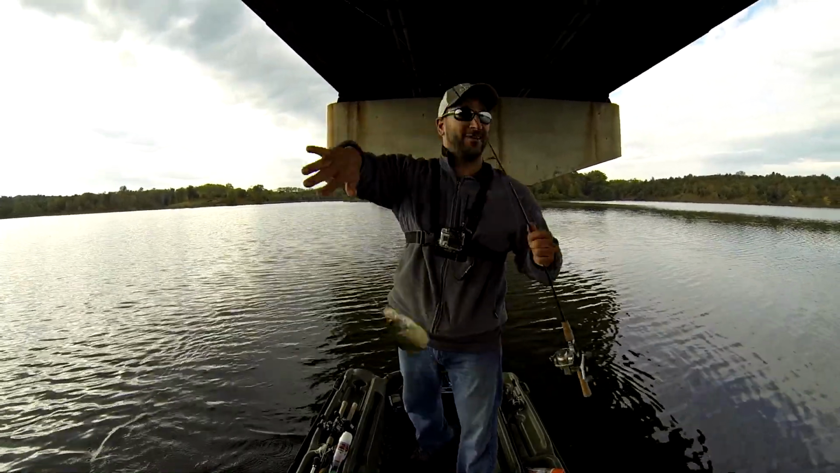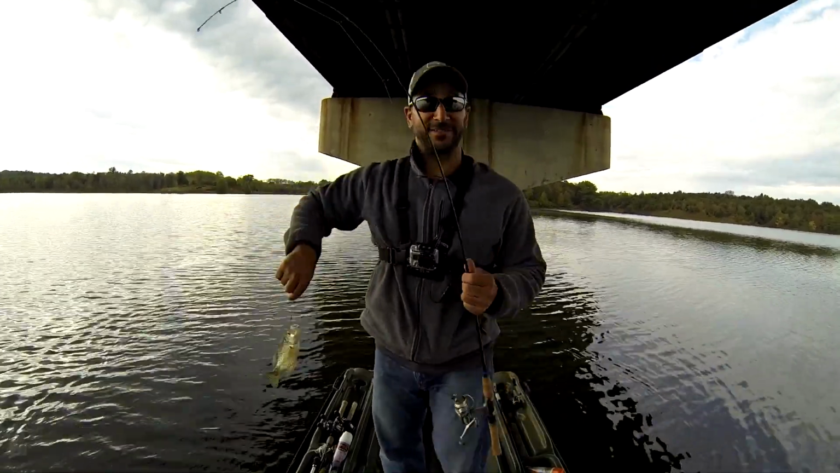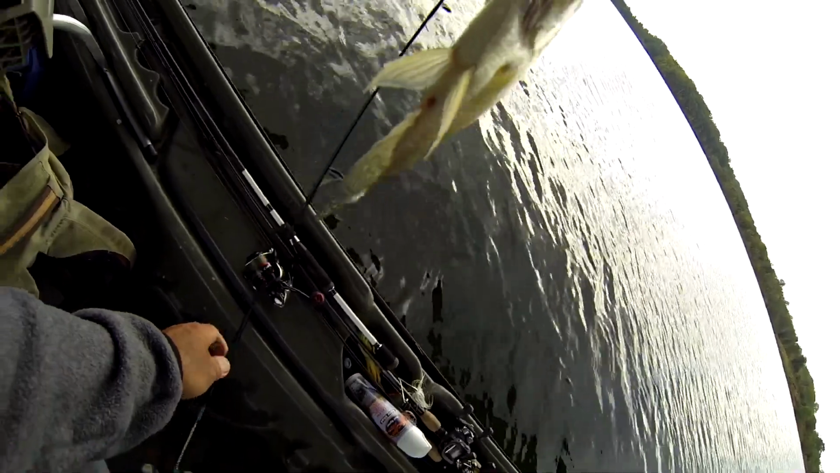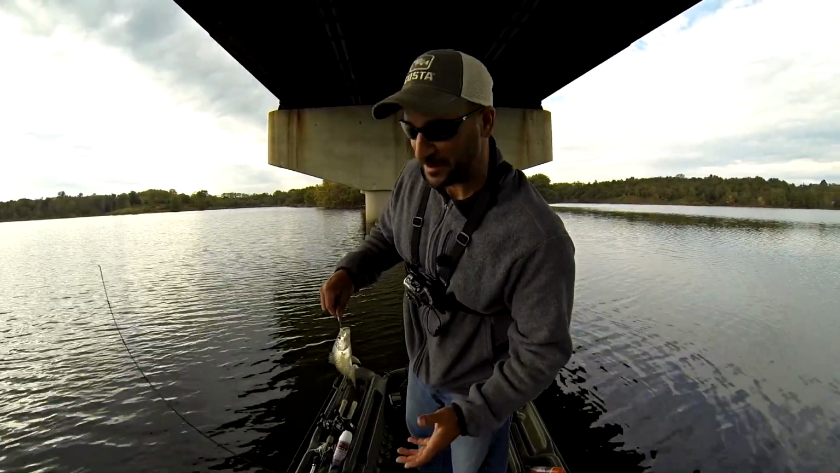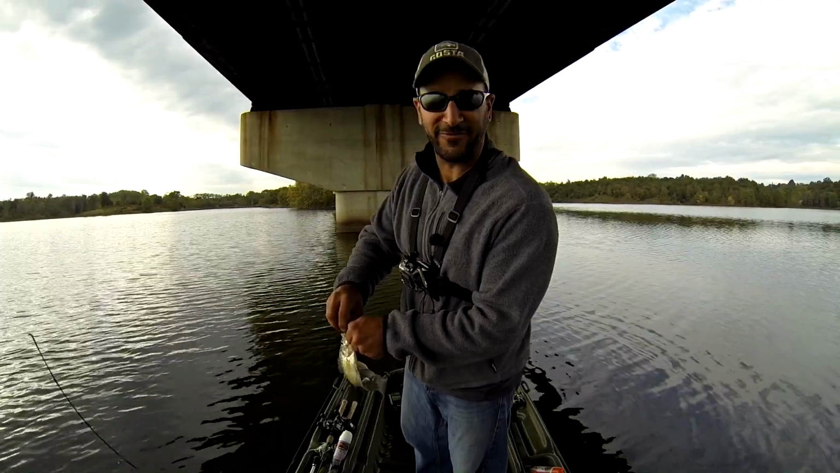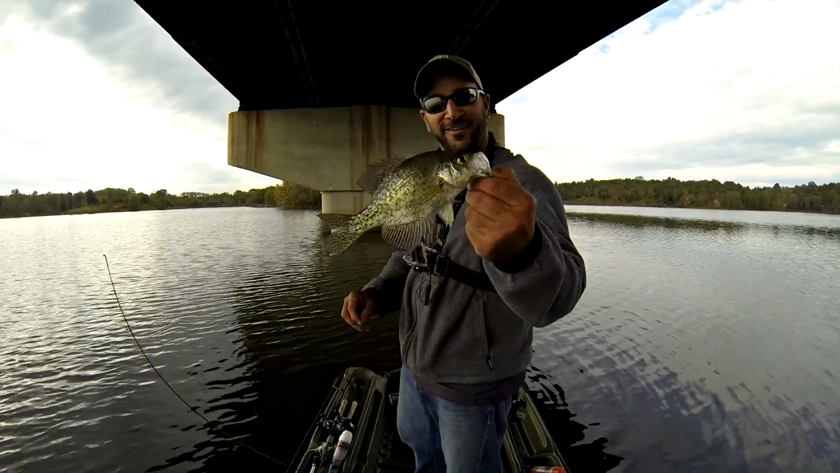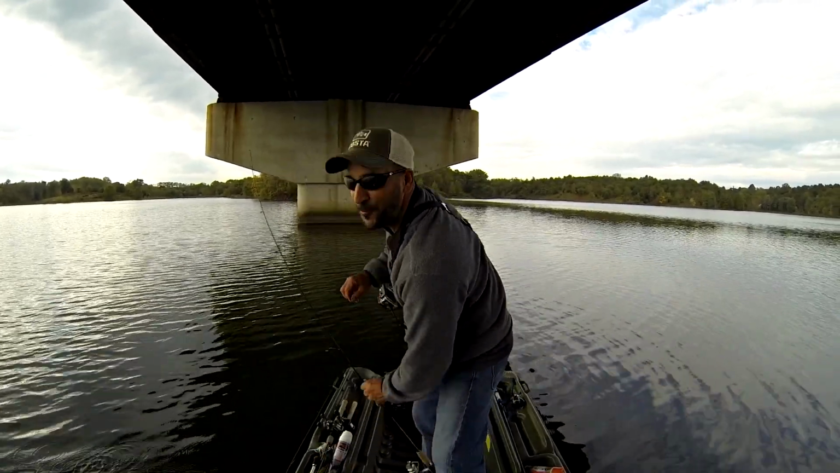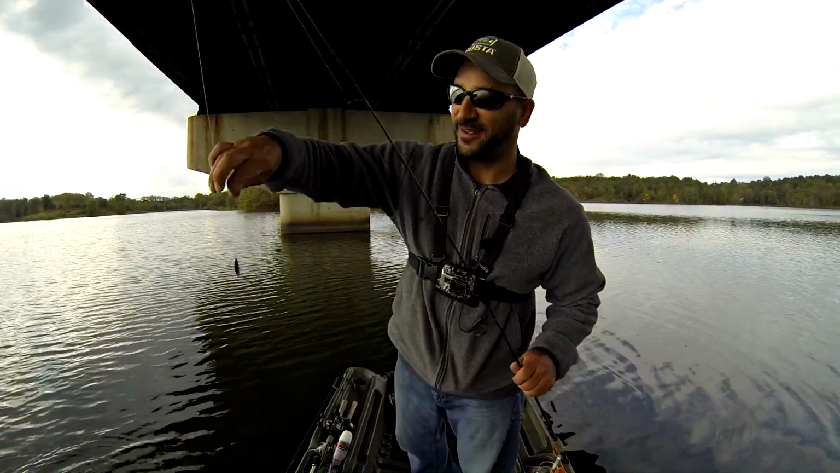I'm not gonna lie, I was out here yesterday bass fishing on my local lake, and I came over here by the bridge pilings and the depth finder literally was making me hungry. I saw so much going on suspended about 10 feet in about 40 feet of water. I couldn't resist, so I came out here loaded for bear, or I should say crappie, and can't beat a